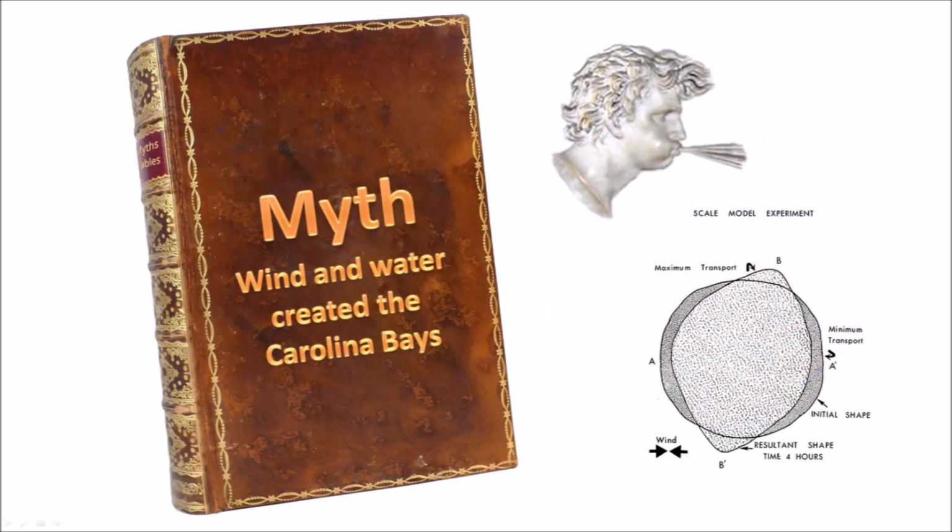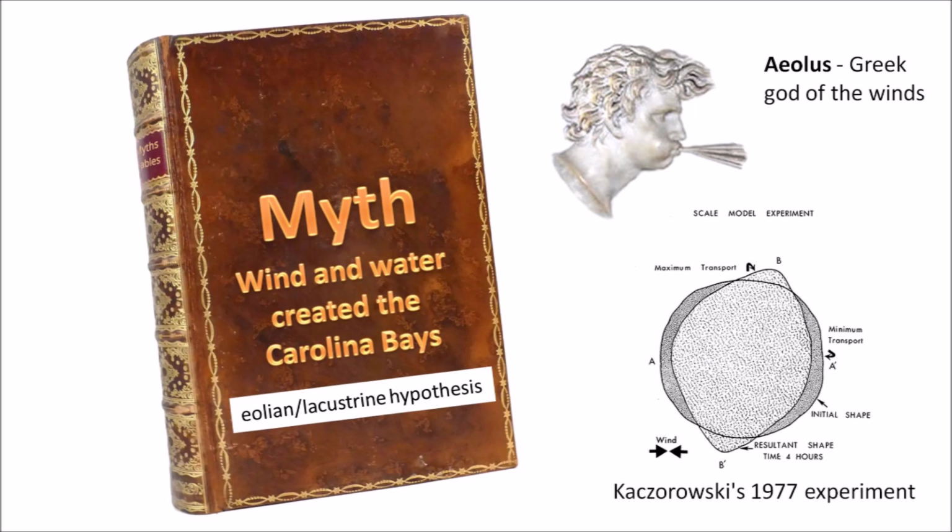Myth. Wind and water created the Carolina Bays. This is known as the Aeolian lacustrian hypothesis. The word Aeolian is derived from Aeolus, the Greek god of the winds, and the term lacustrian is derived from lacus, the Latin word for lake.